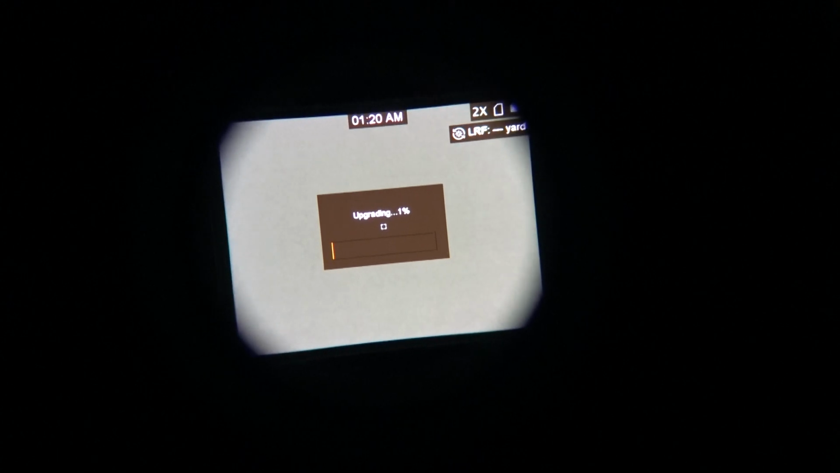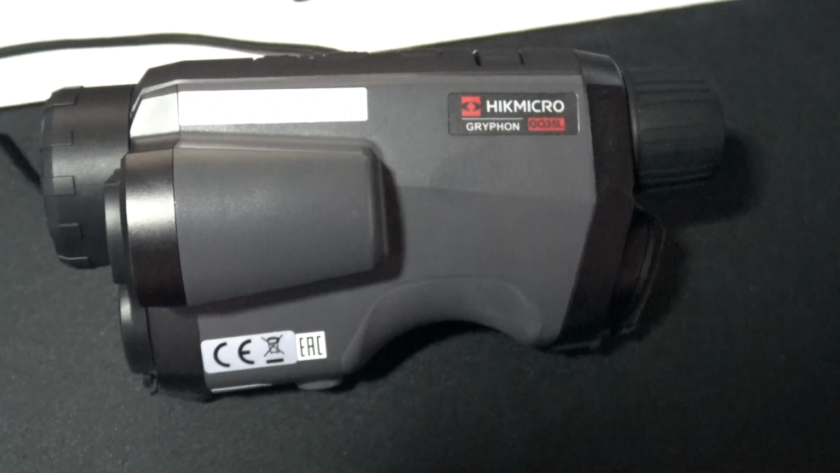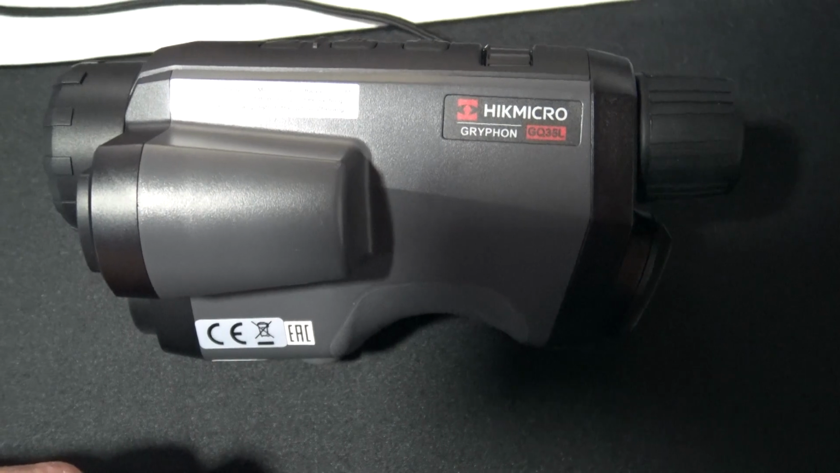Now when it first turns on, the device can take some time before it starts upgrading. But there it is. You can see it upgrading now, and you've got to leave this plugged in to your computer until it finishes upgrading. Do not unplug it while it's upgrading. So it's best to just leave it, sit the device there and walk away for 20 minutes and come back. You can watch it if you want, but it's best not to play with that cable in case you accidentally move it and disconnect it.